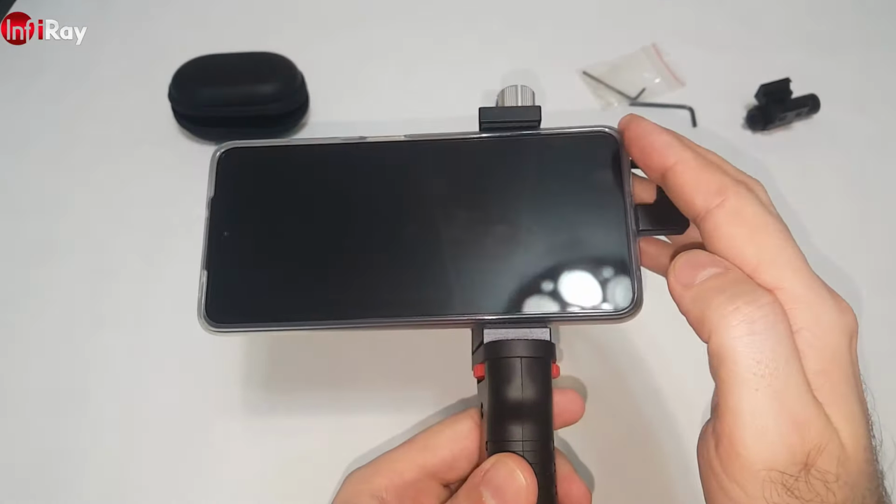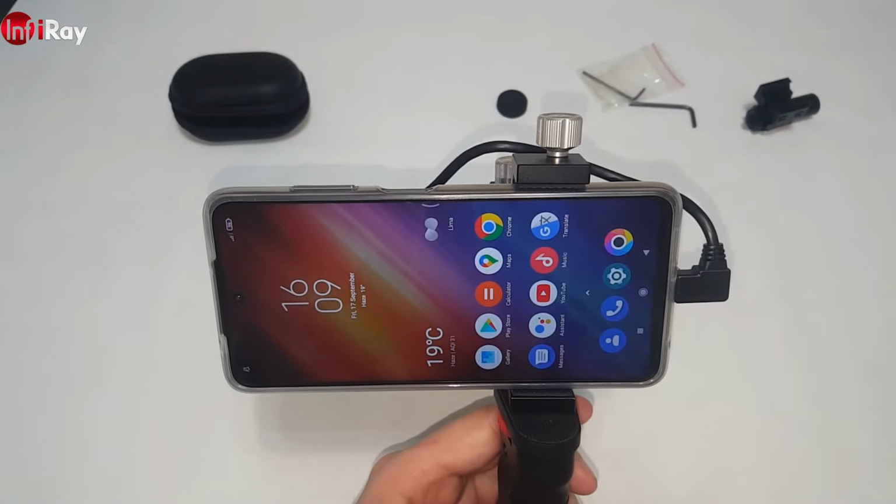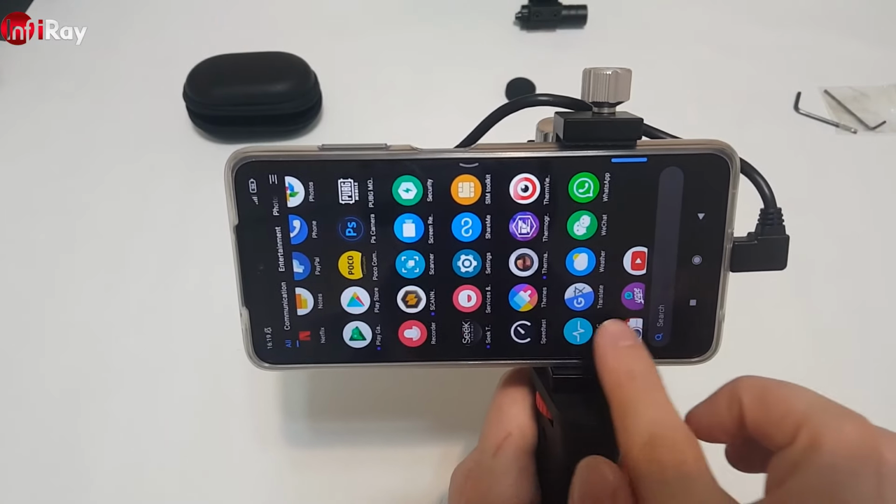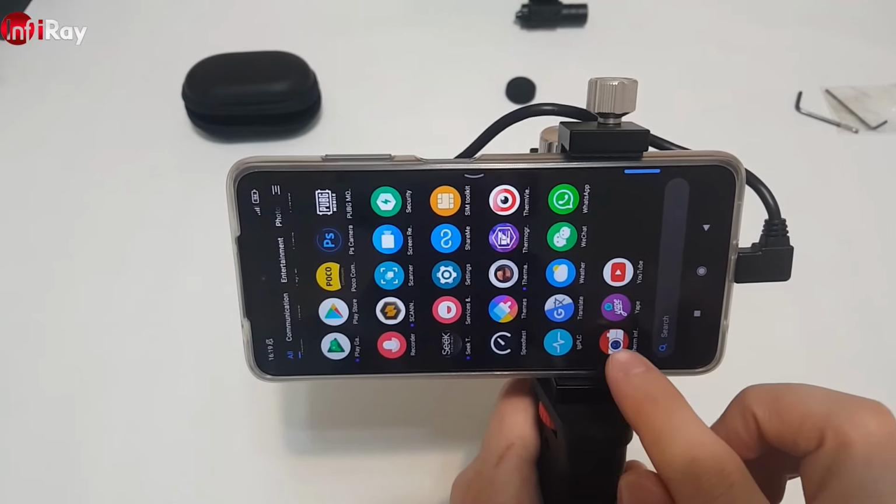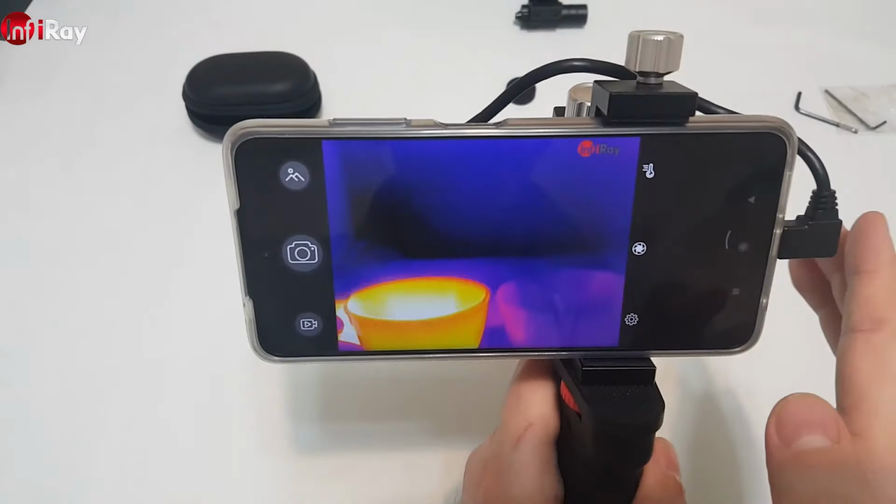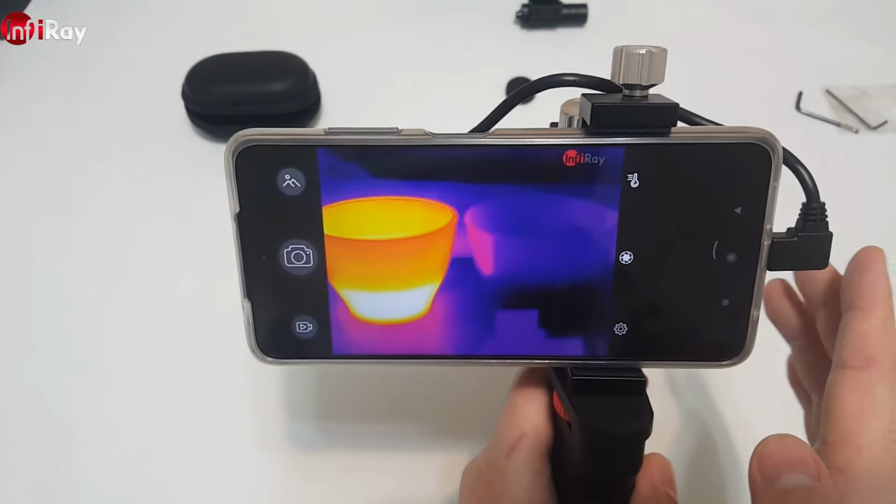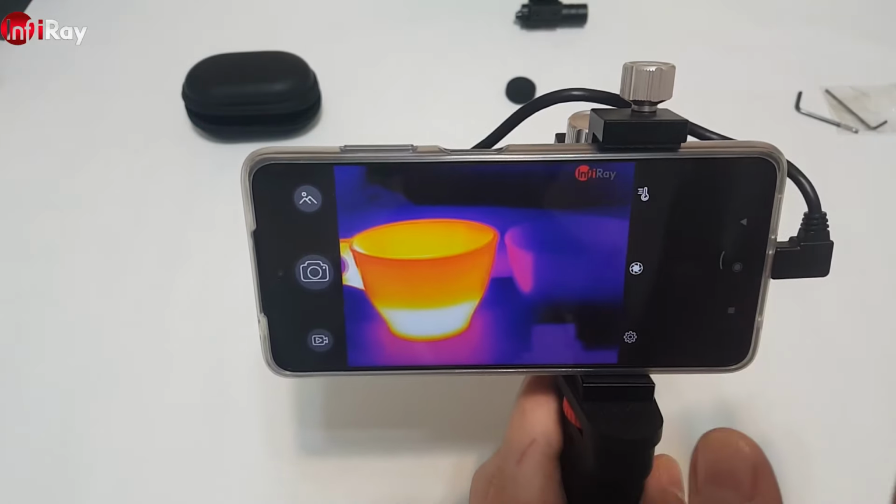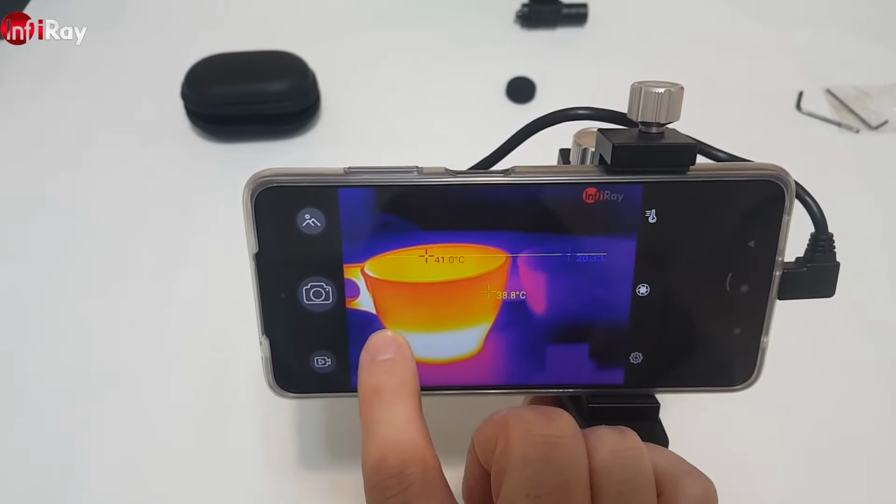So let's have a look into the software a little bit. As for the software, I'm going to start with the Xtherm from InfiRay. That's the free software that comes with the camera. As you can see, I just put some objects, a hot and a cold cup of water, on the table just to see. The functions are very basic, but you can do many things with that.